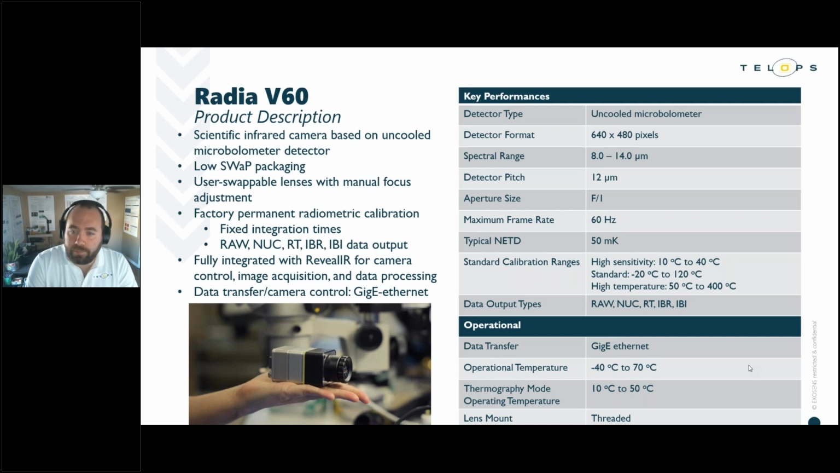The V60 is delivered from the factory with a fixed integration time multi-point calibration. This is going to enable calibrated measurements across 3 different temperature ranges, which you can see below here. It also is going to allow the data to be displayed in units of digital levels, radiometric temperature, in-band radiance, or in-band irradiance, just like Telops traditional calibration. Camera control and acquisition is going to be controlled by Telops RevealIR software. We have full integration into that software package. And data management is going to be handled through a GigE Ethernet connection.